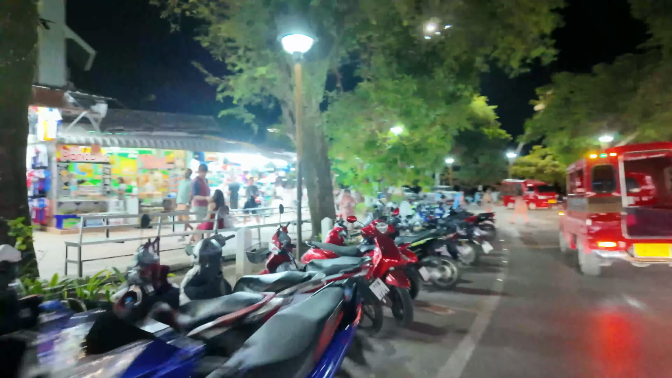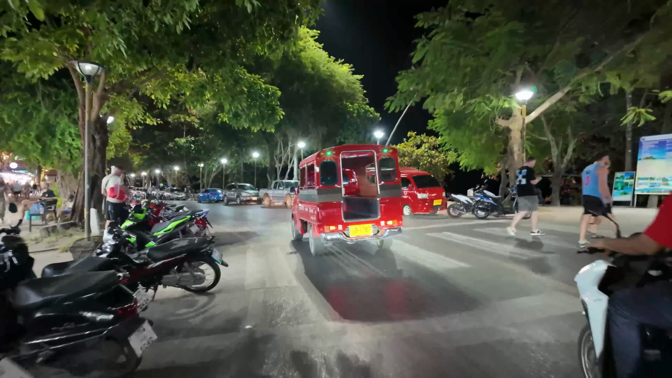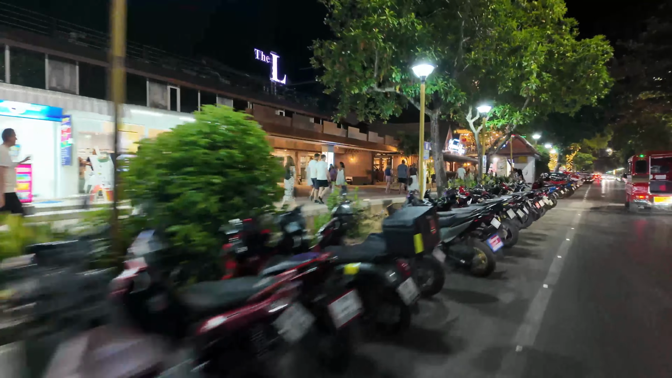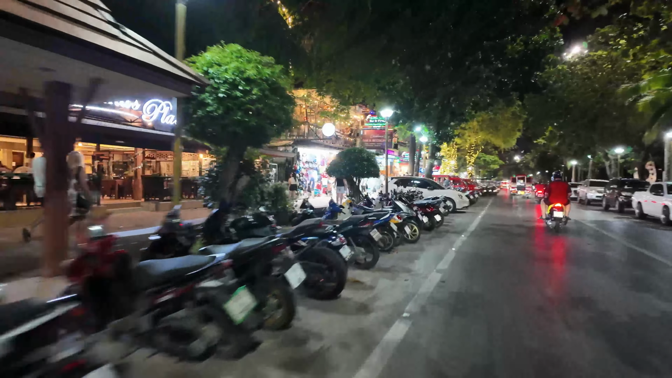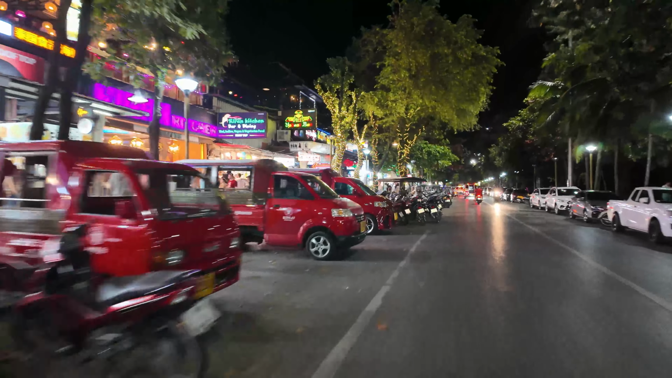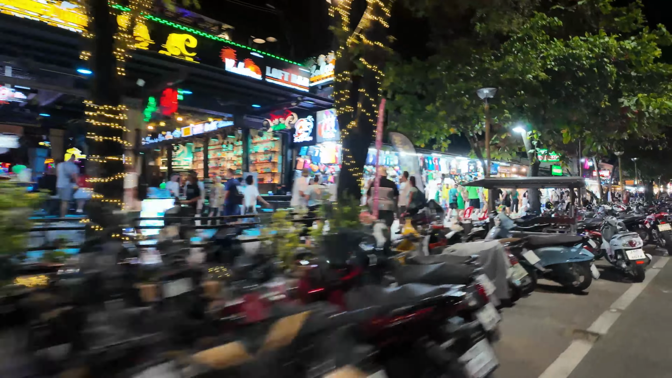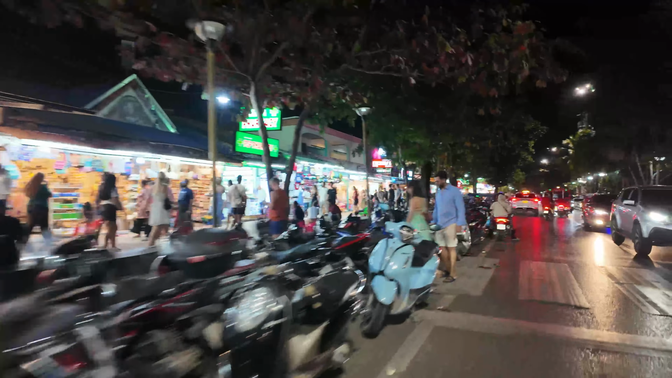We're just getting round to the first bend. And there's some really nice eating places here. A few more bars right there. So it's the usual stuff, bars, clubs, all that good stuff that you need while you're on holiday.